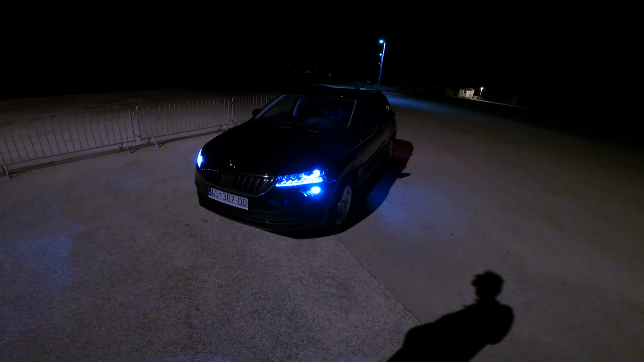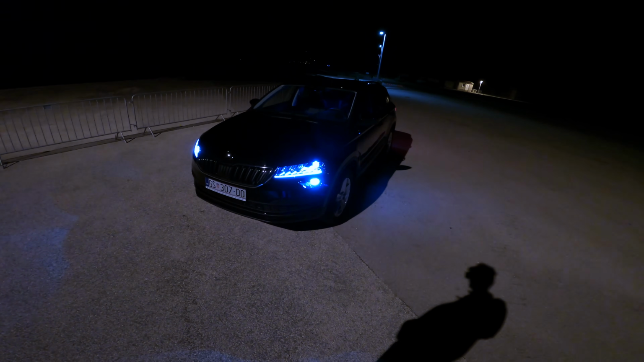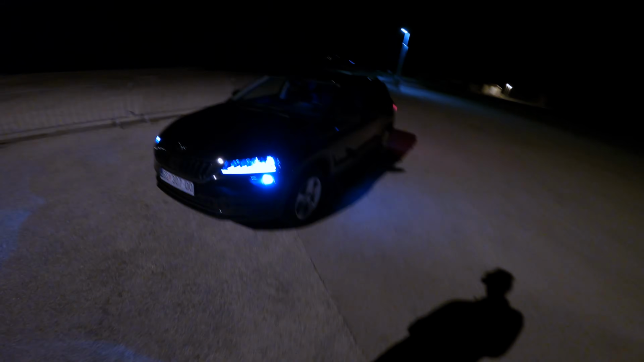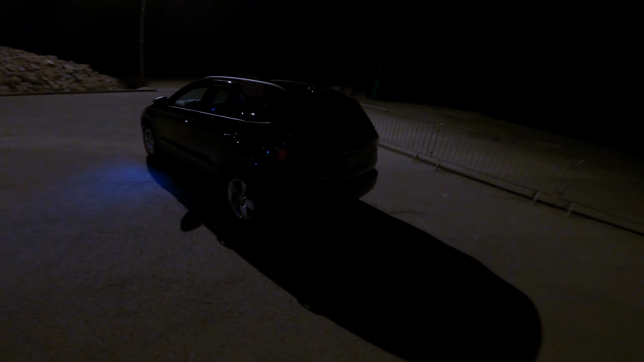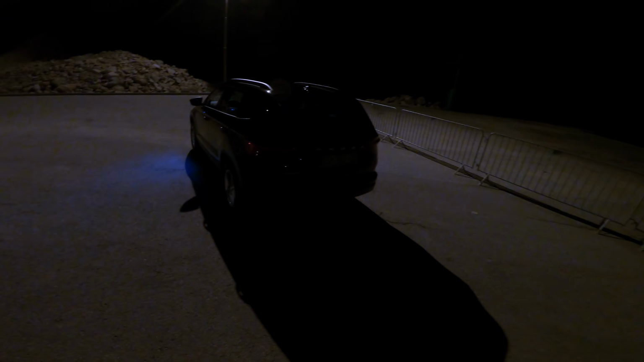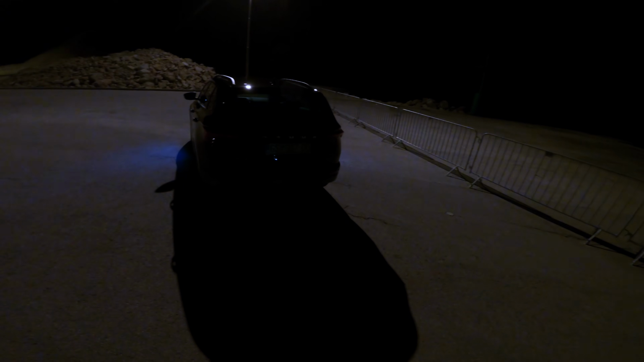We have here a Karoq, a sort of mild refresh. This is the Style package in Magic Black Metallic, with 17-inch alloys, so a lot of tire for comfort because it just has standard suspension. But we have a 2.0 TDI, 150 horsepower diesel with all-wheel drive.